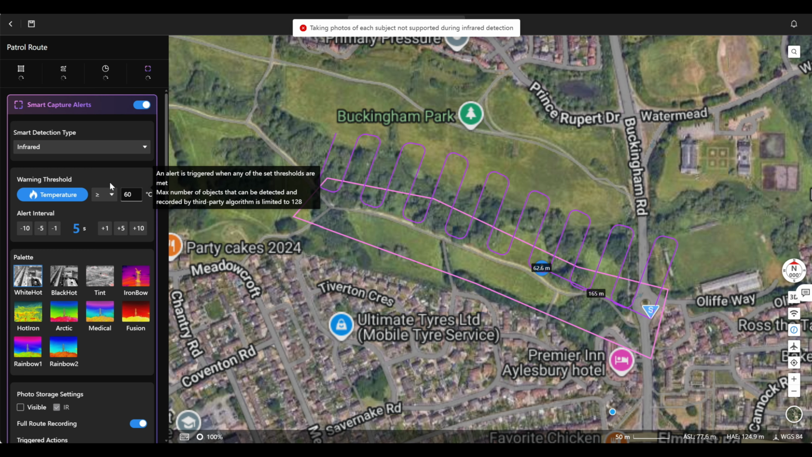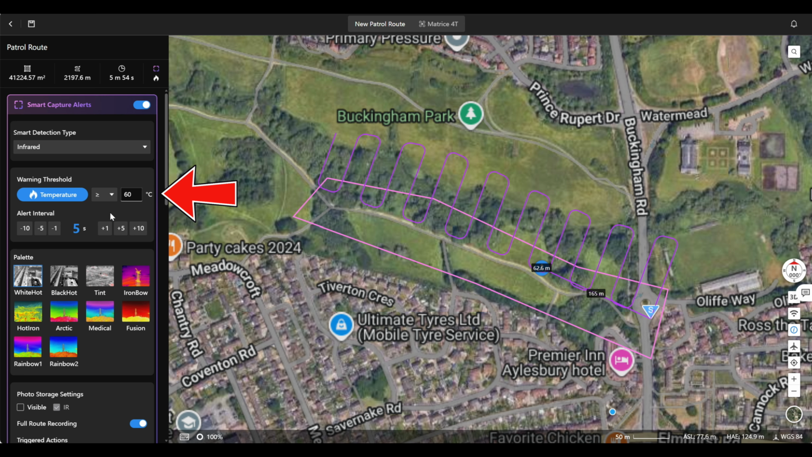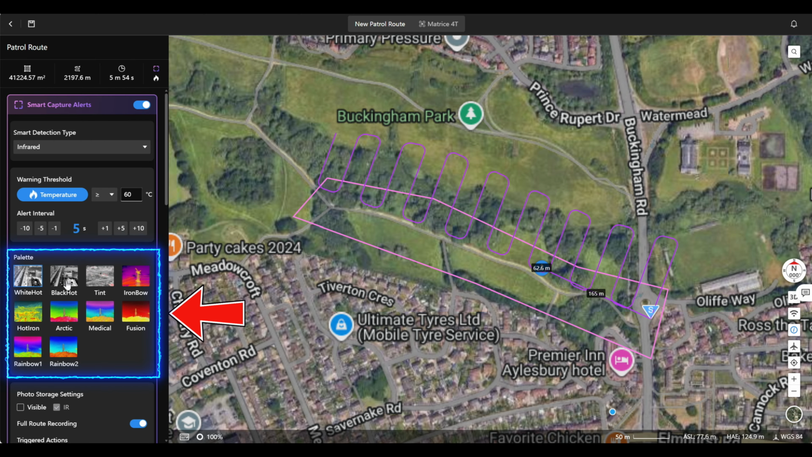So if you click on this, you can say you want it to detect items that have a thermal temperature of 60 degrees or greater. And again, your alert interval, and you can choose your palette. As you know, you've got lots of different color palettes that you can use, which help you in the identification of items of interest when you are normally flying.